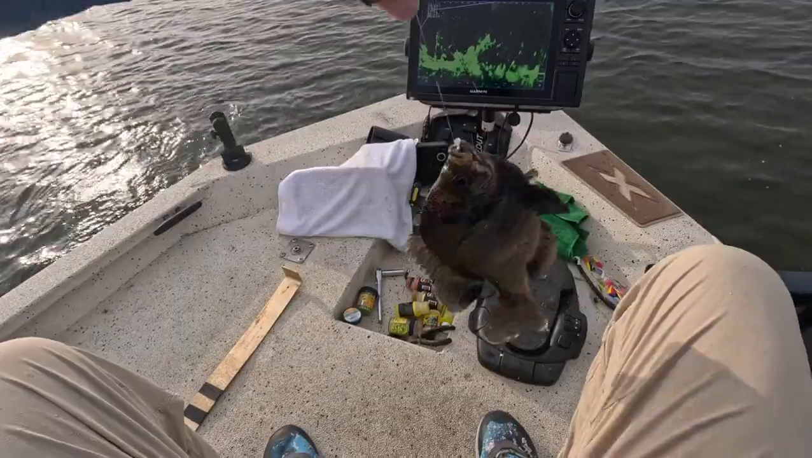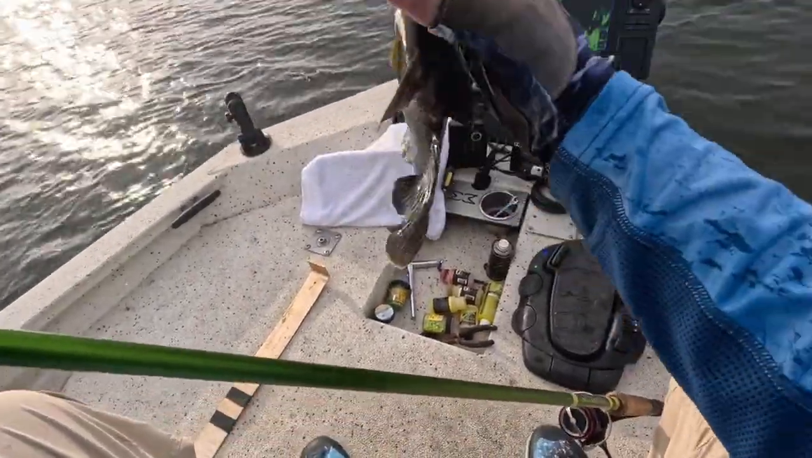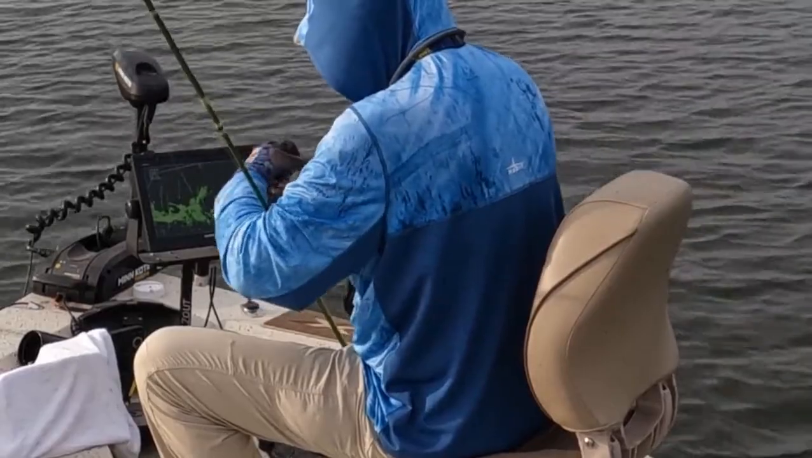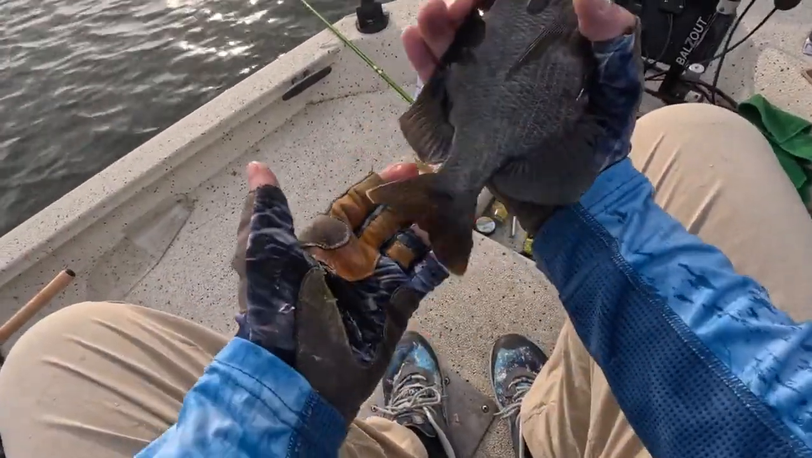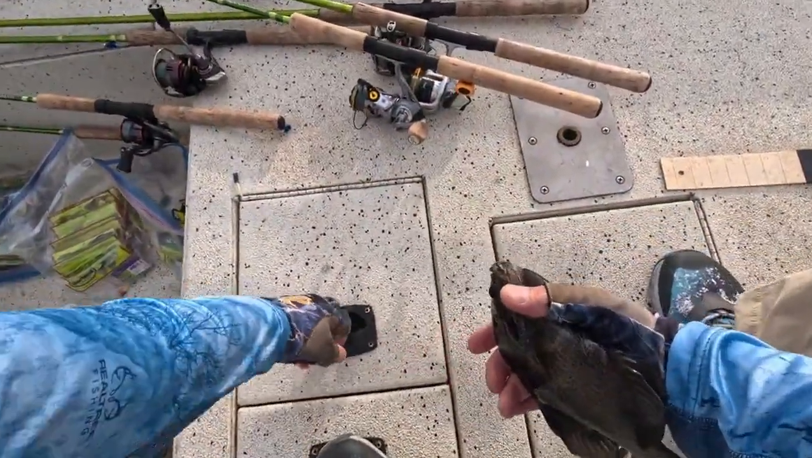Big old brim. Look at the size of that, dude. Goodness. Look at the size of that toad brim. I love to eat brim. I think they are delicious. Gosh. That thing's going in the live well.